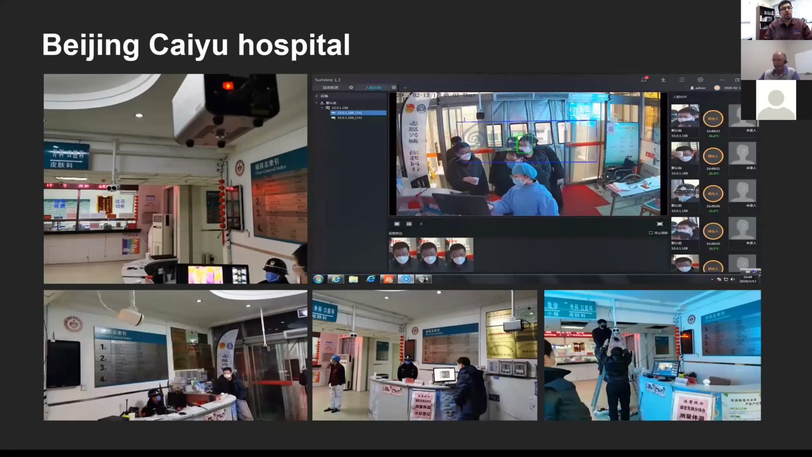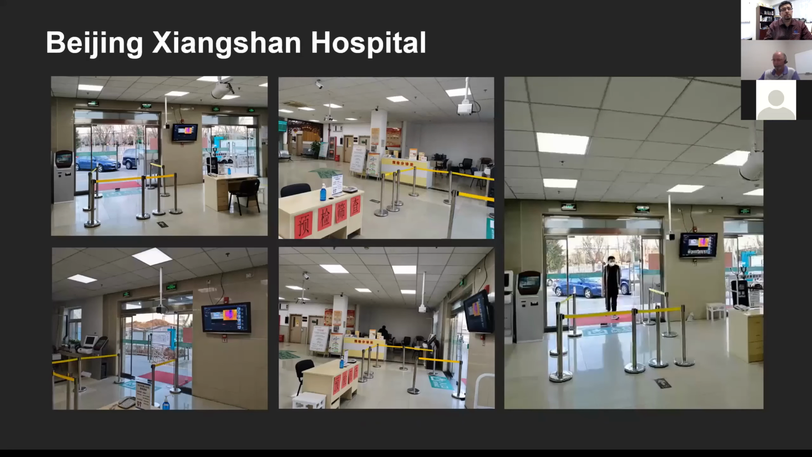Taiwan here, we got this deployment, and here in the hospital deployment in Beijing, some of these cameras, if you take a look at some of these dates, they are from April of 2019. This goes back to what I said earlier, that these devices were used in Asia for quite some time. It wasn't just because of COVID-19 that they had to do this deployment.